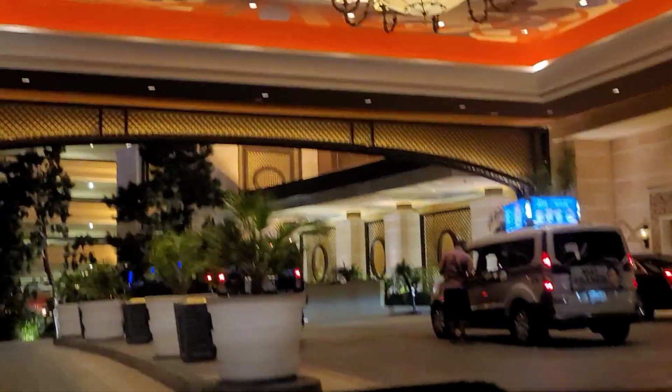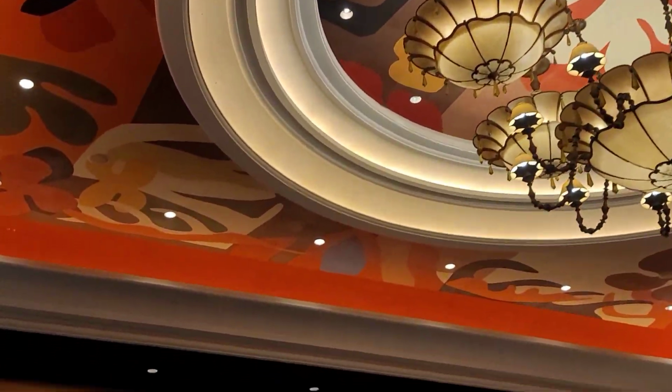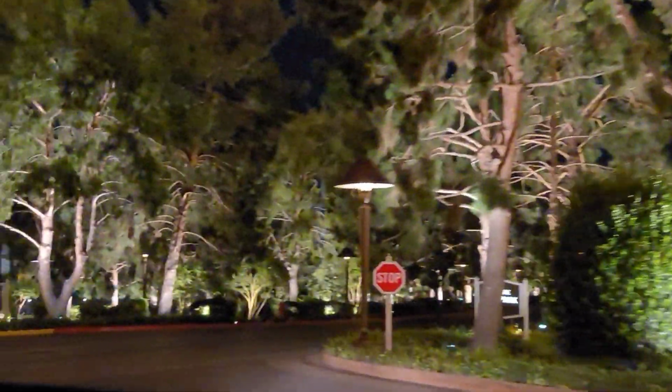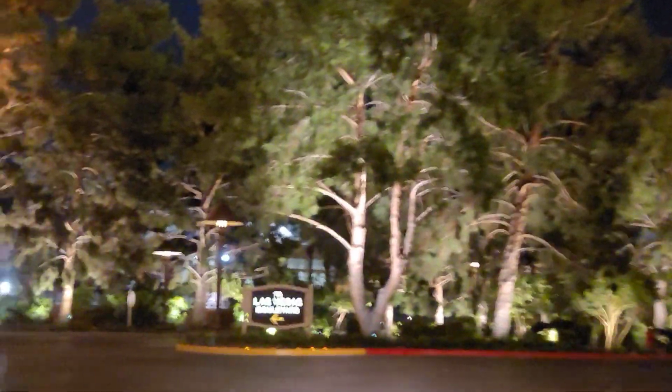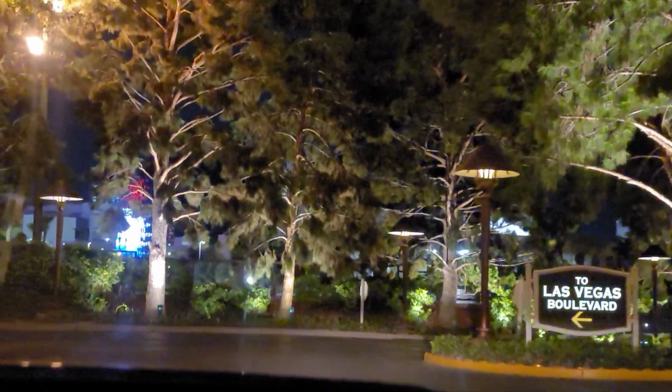Factory ceiling there, huh? Oh, yeah. A lot of people out walking tonight. It's pretty nice temperatures. It was a little humid earlier, but we also had a breeze.